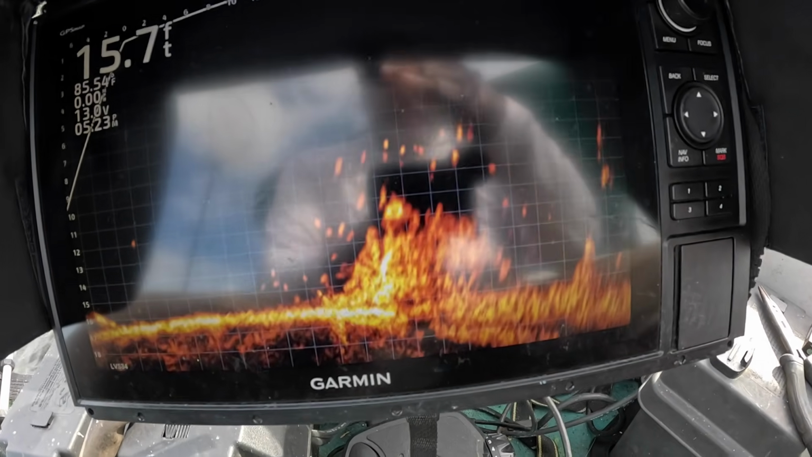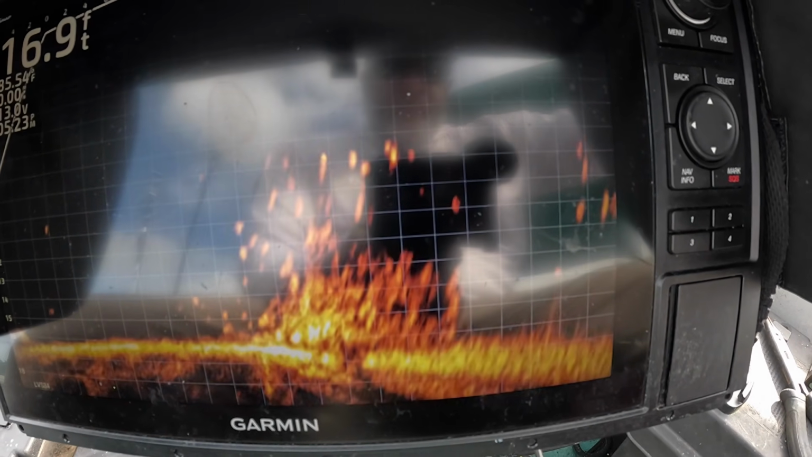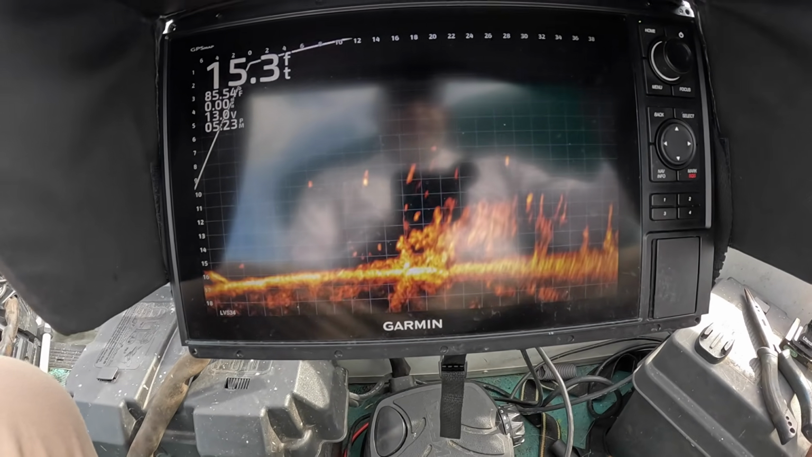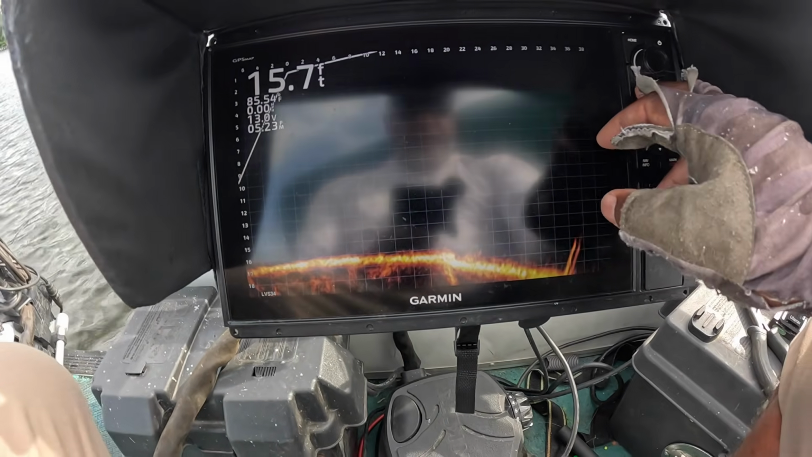Guys, I'm out here now by a main river channel, and this is what I'm looking at. I hope you can get a good view. You see that school of fish there? They're over here by the main river channel. Let's see if I can show you. You see where it drops off there? I'm going to change my depth.